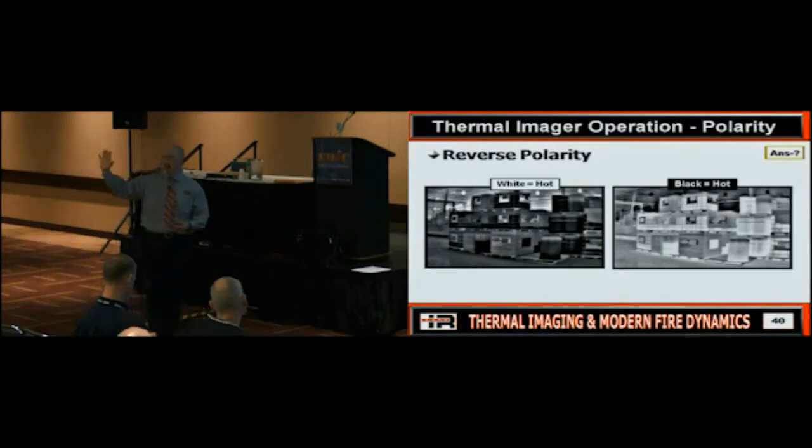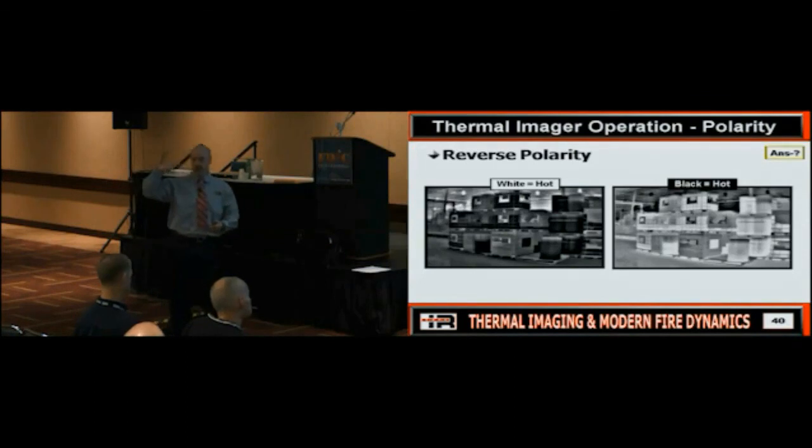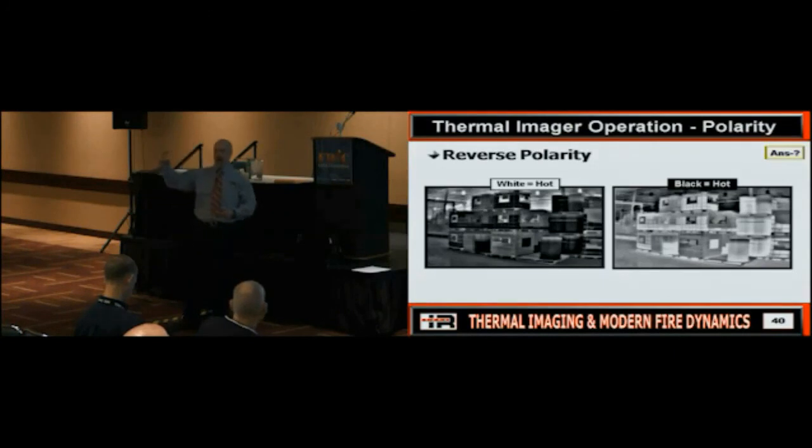We're good. We're cool. It's what? The opposite. Does everybody see? If you have reverse polarity on your camera, you better make sure that you know it's there and better make sure your people understand what's going on. Because if not, somebody's going to be screwing around with it and flip it, and it's going to get put back in service, and now somebody's going to pick it up and go to use it. Do you see a big issue here?